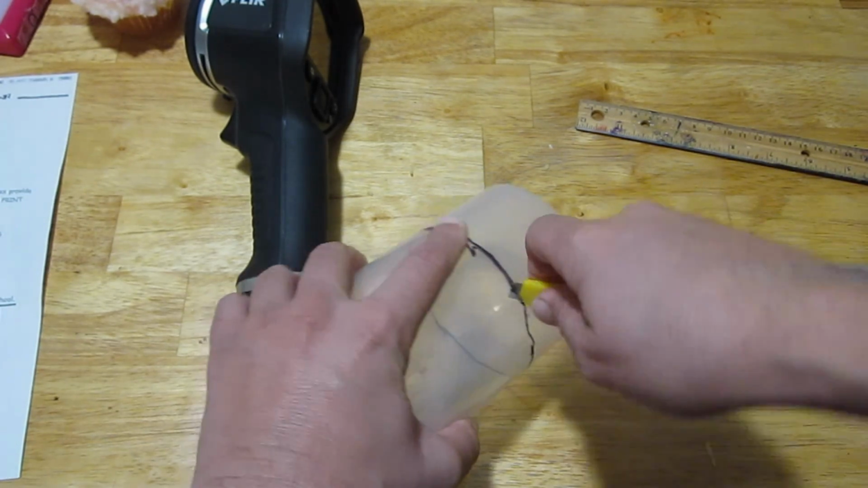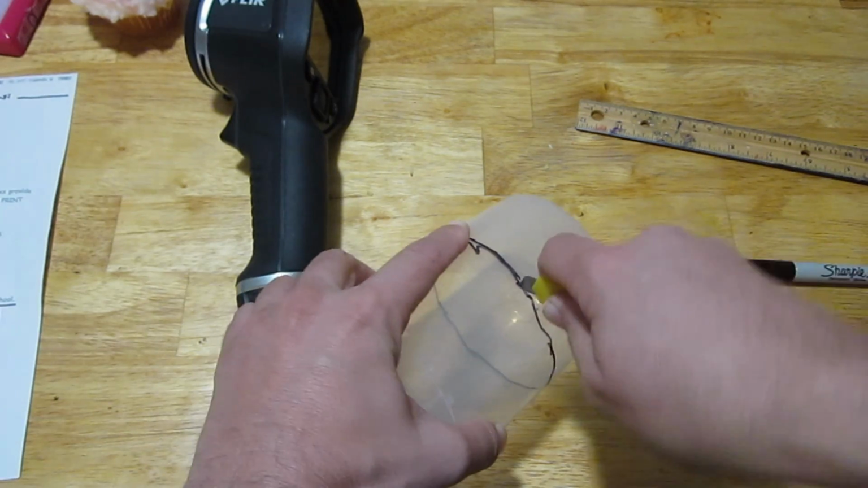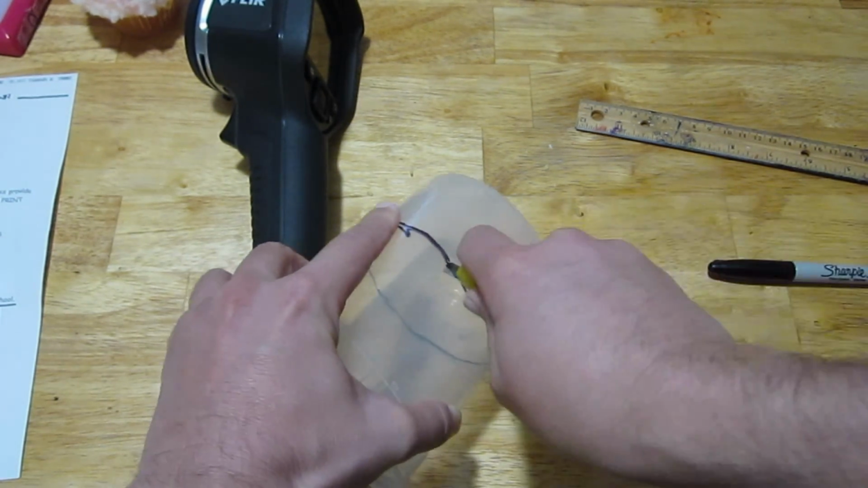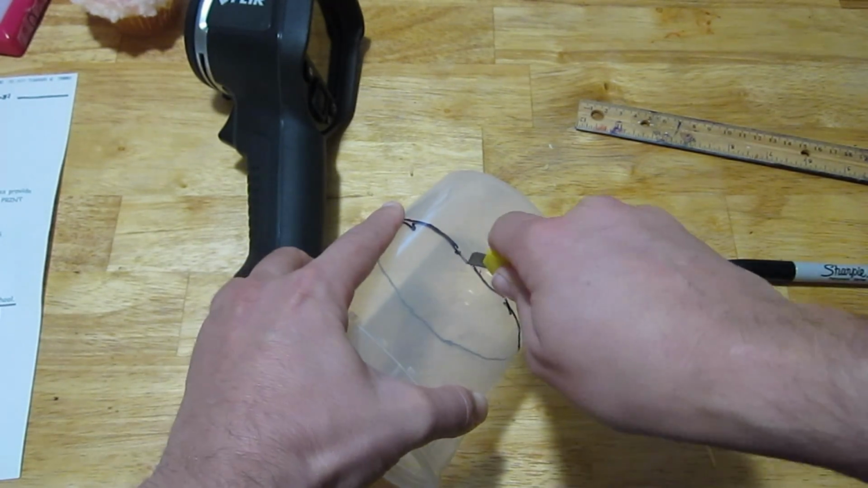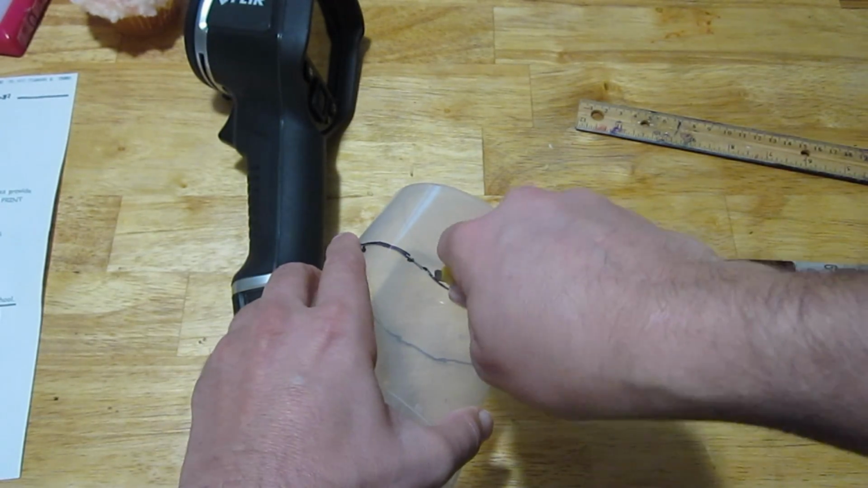Be careful. Be very careful. These things are super sharp. You don't want them to slip. When you're working with sharp tools, you always want to keep things under control. I'll just kind of work this thing up and down. Jab it in, I guess. Try to cut around the outside in a circle.